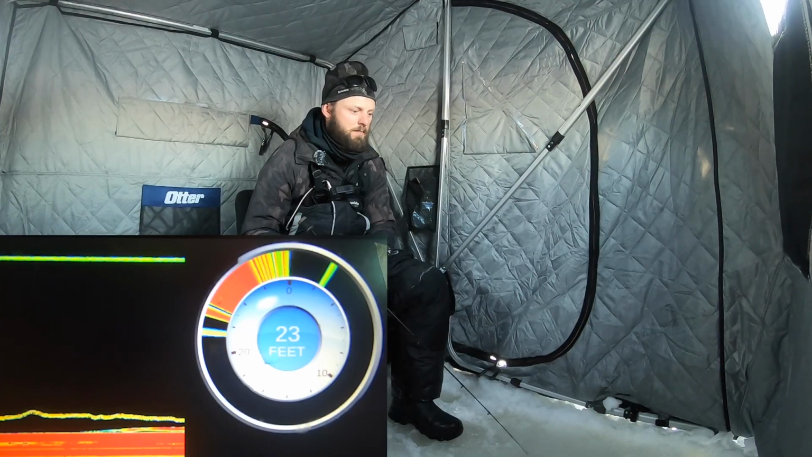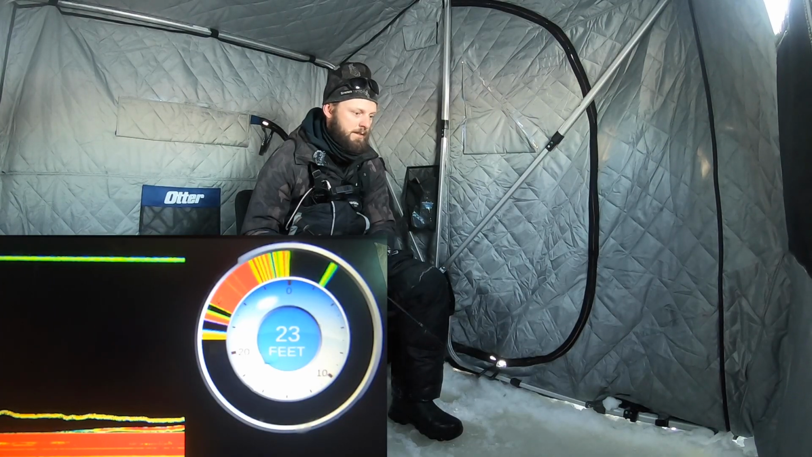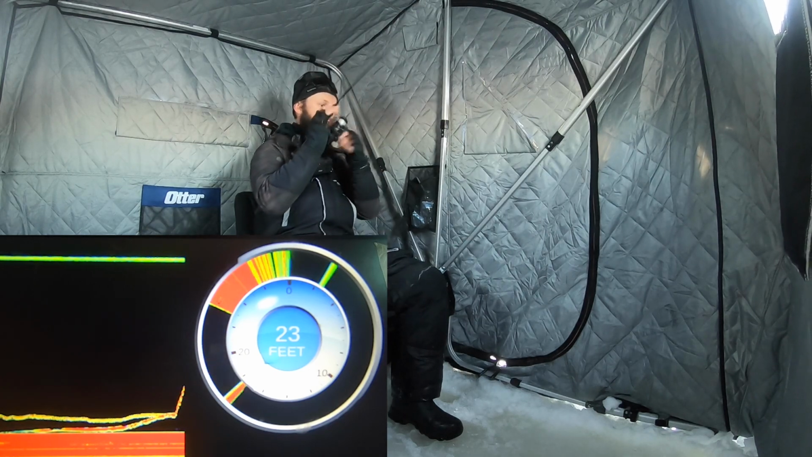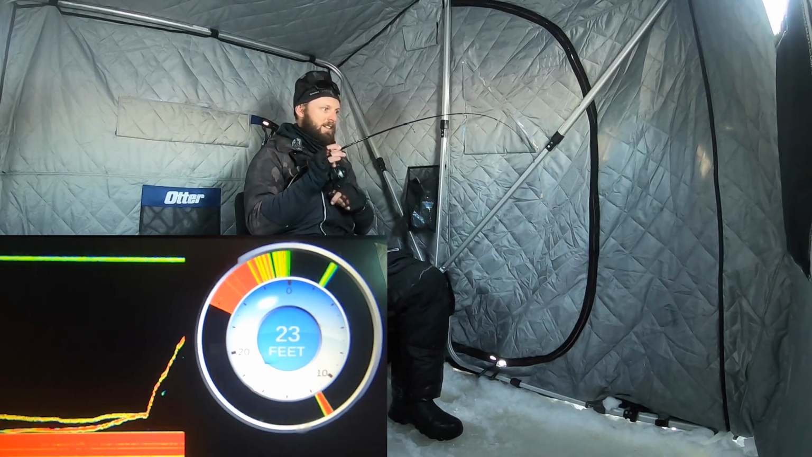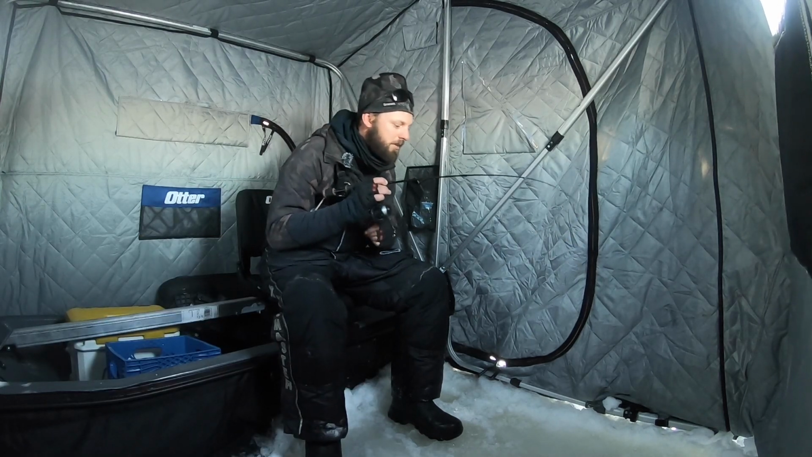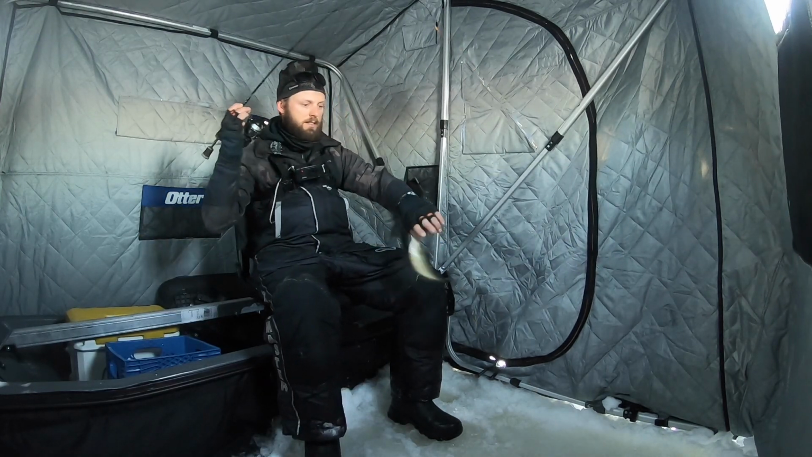Creeping off the bottom. Oh, here it comes. Got him. Right there. Another fish on. And when they come up and actually commit, they are all over it, little guy.